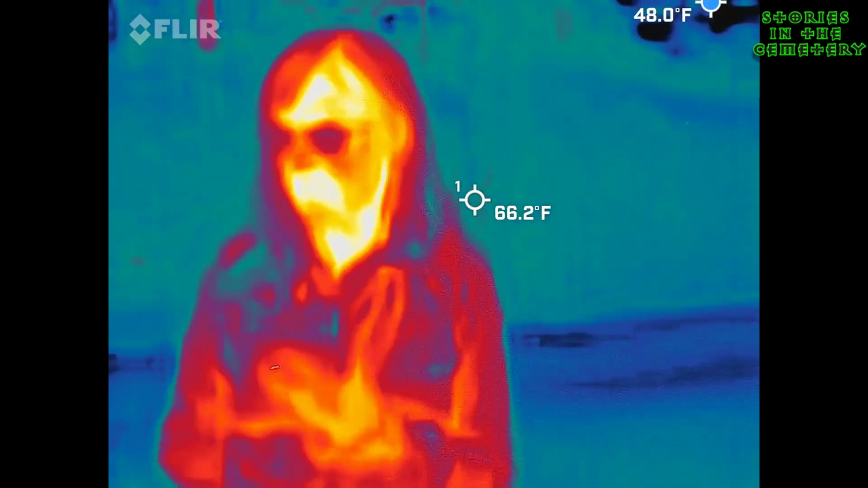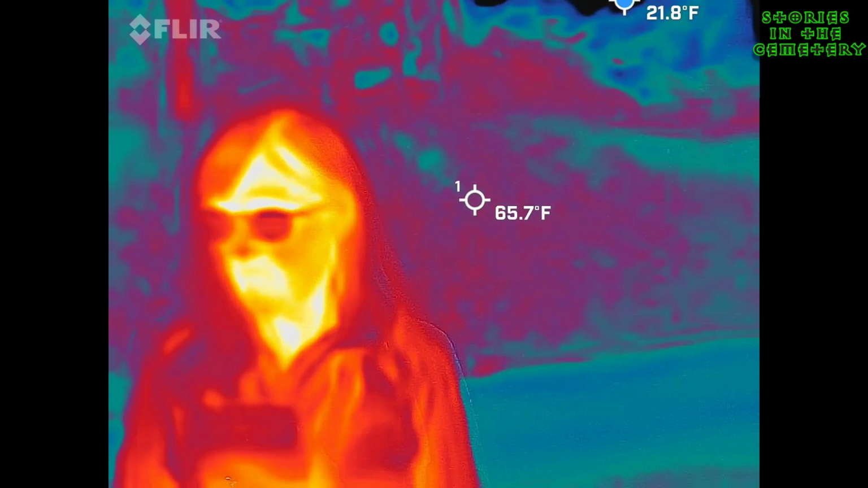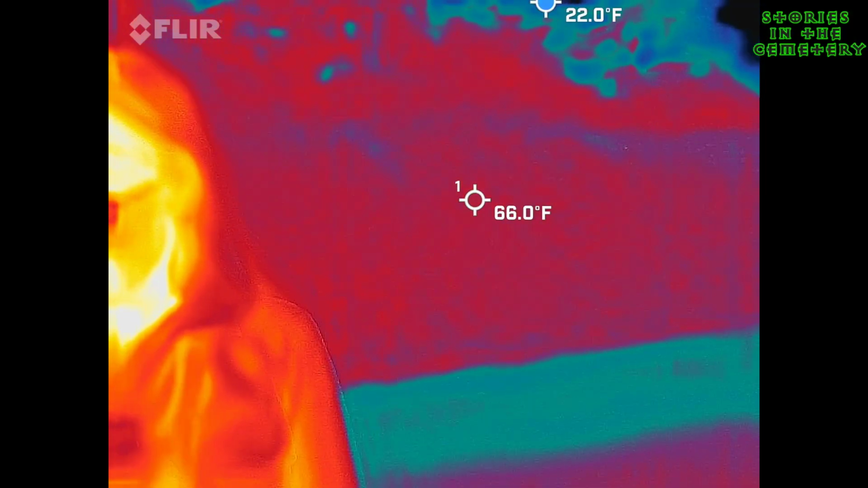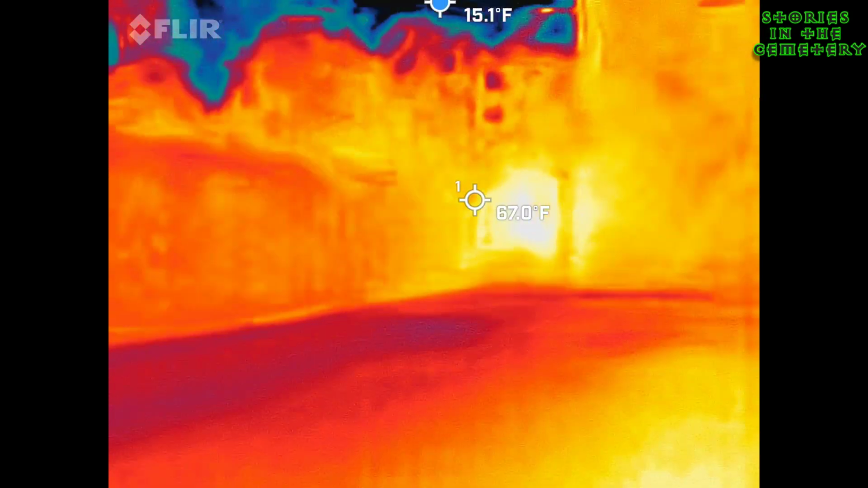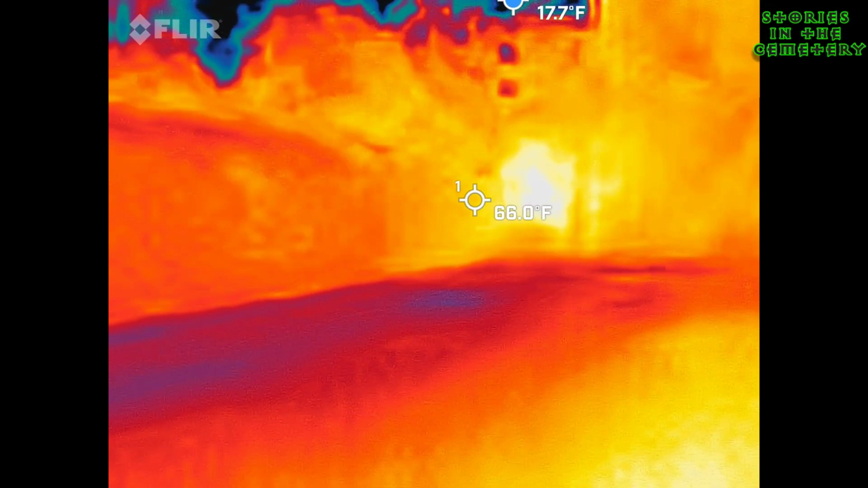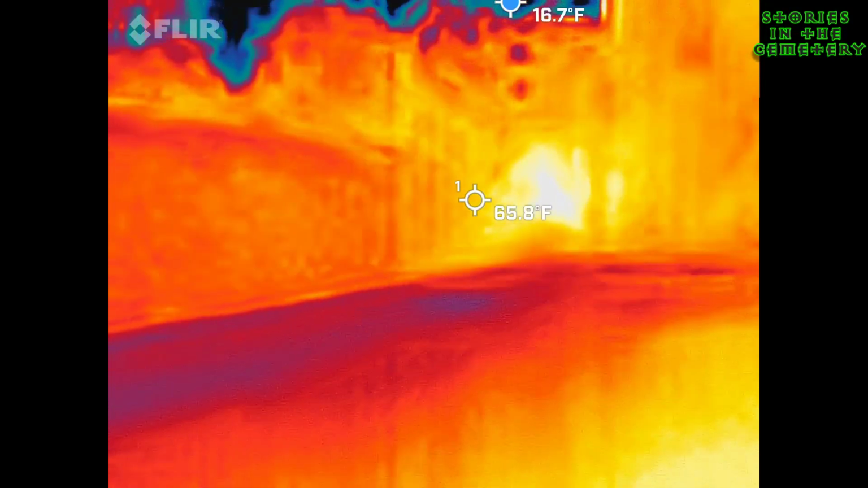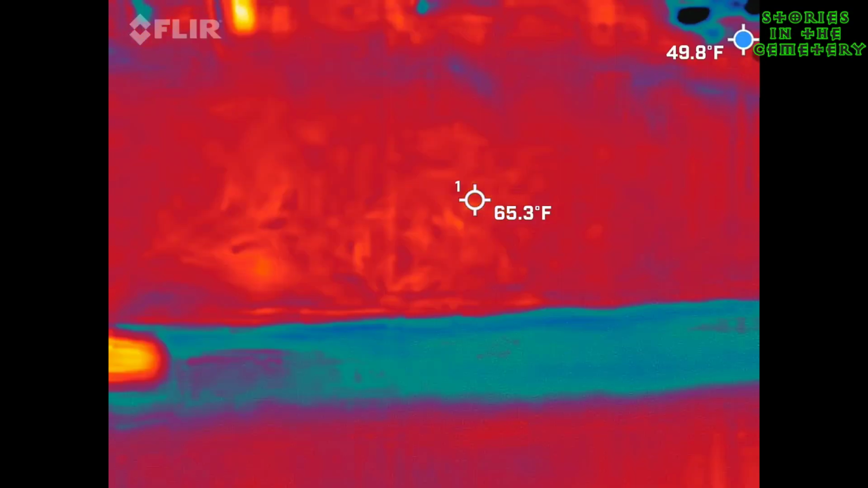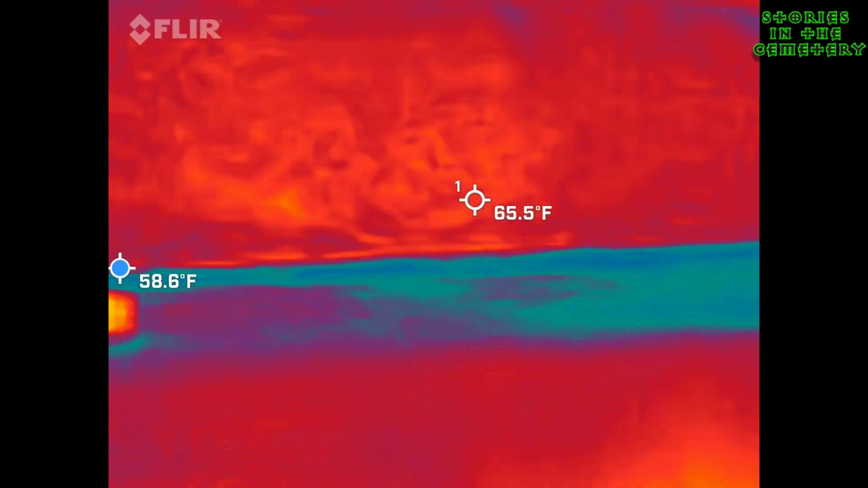Another one. Looks like cobblestones to me, possibly. Or sausages. It takes a while for it to fully generate, so we can actually make things out. But the last one just looked like a field. I didn't know if it was a plantation field, because they would have had a rice plantation, because it was Georgetown. They're known for their rice up there. But this one is definitely odd.